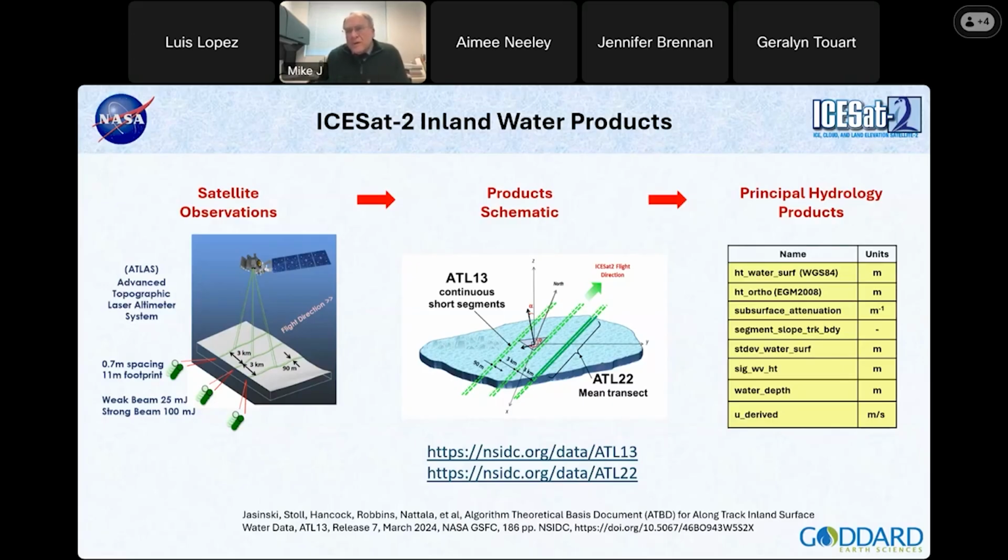We also have what we call weak beams and strong beams. They just fire fewer photons for a weak beam that is really designed for going over ice. When you have a highly reflective surface, you don't need as many photons hitting it to get a good retrieval of the characteristics of the surface. But the strong beams are more intended for darker surfaces, like water, where you don't have a highly specular return back to the satellite. You can have sufficient photons so that you can make the observation.